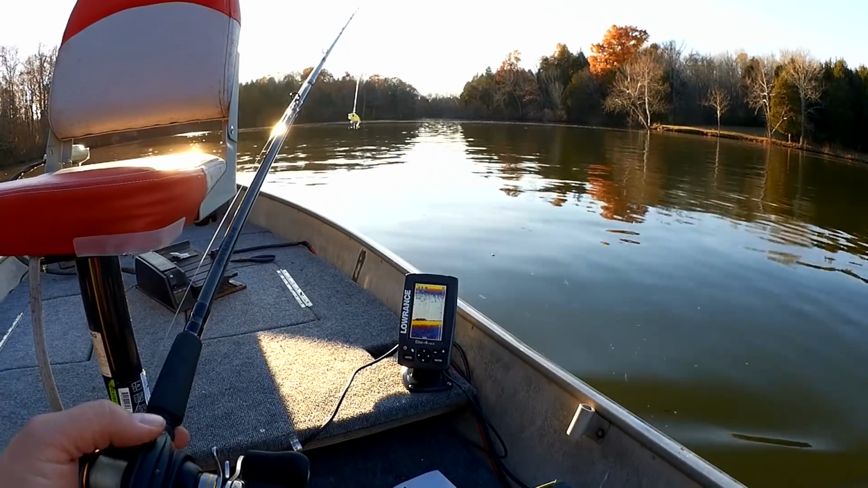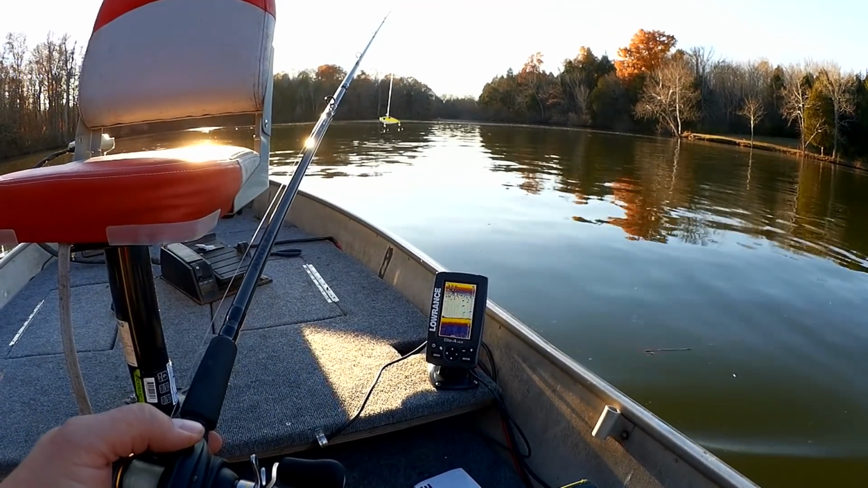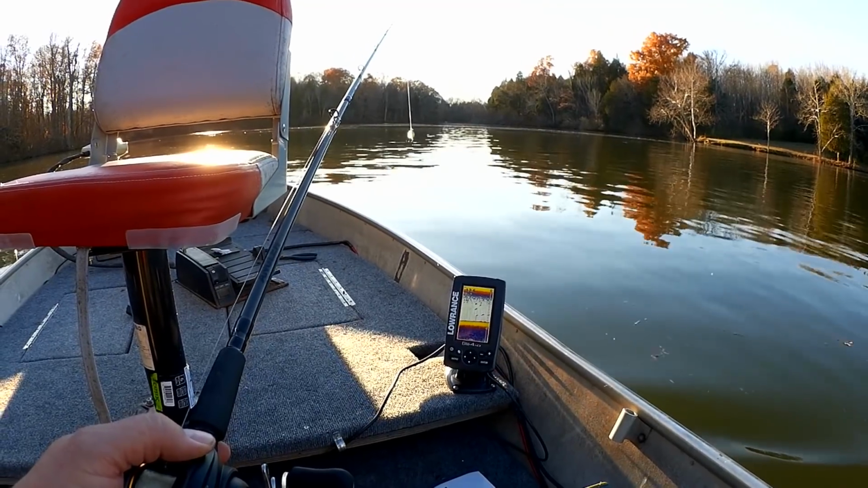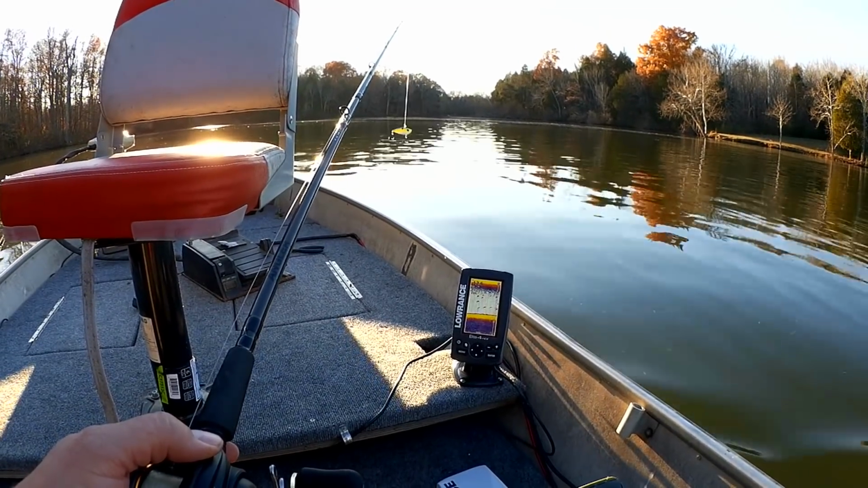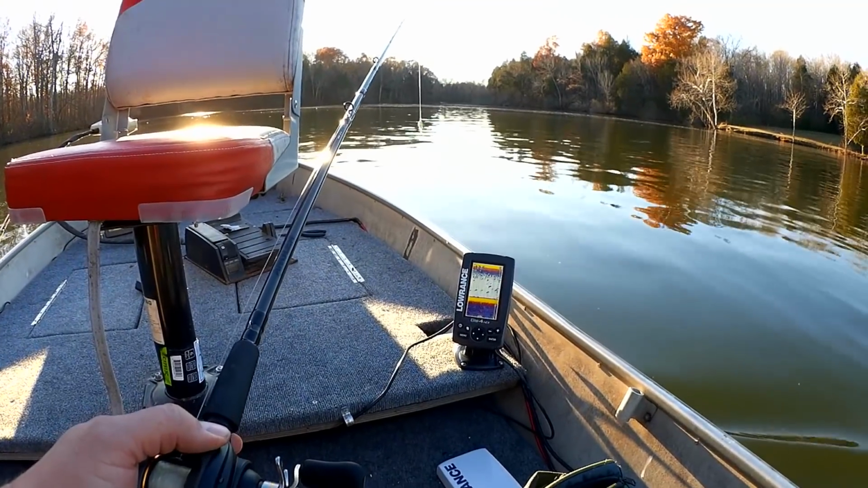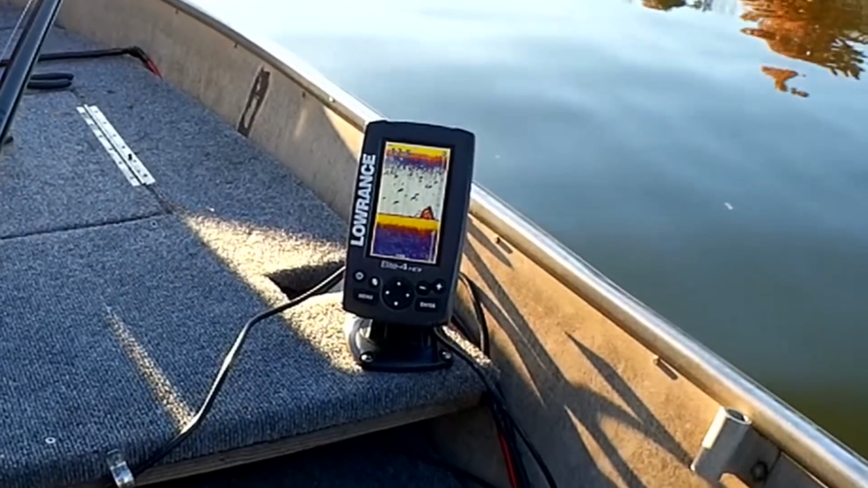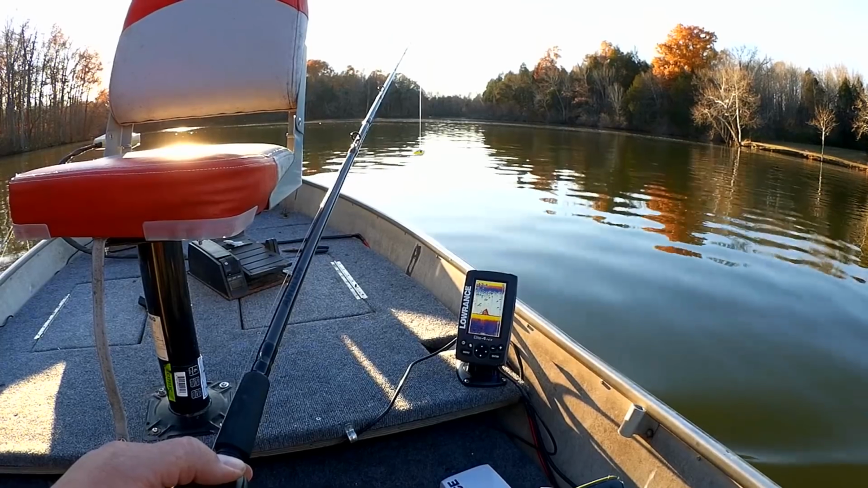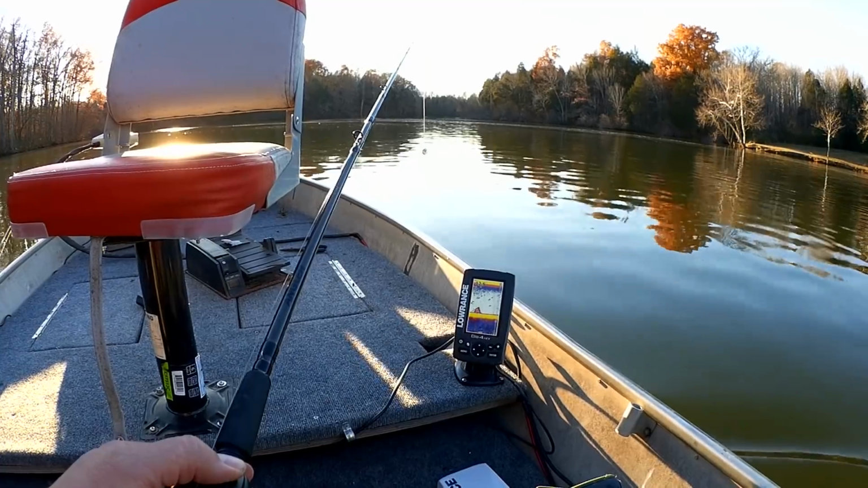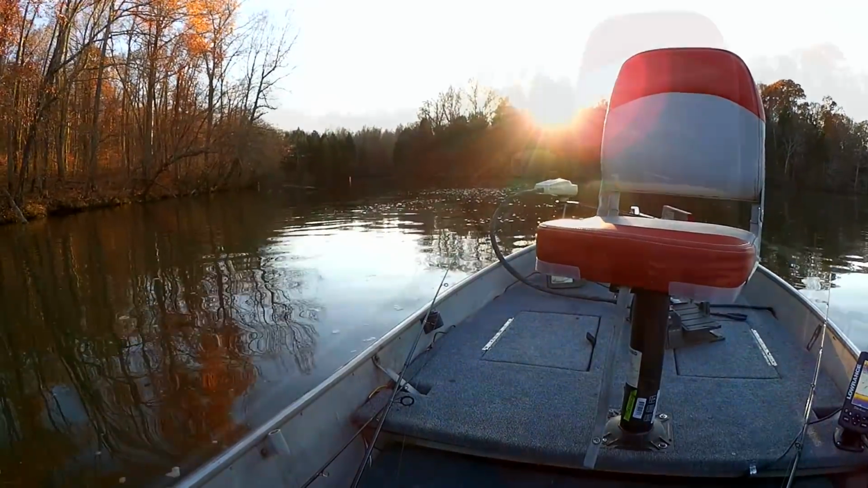Alright, so I'm just cruising along again, waiting to find something else that looks like fish. I see a few black flecks in there every once in a while, but I don't think those are fish. And if they are, they're probably gizzard shad or something like that. Look at that big bump on the bottom. There might have been a little fish next to that. It's hard to tell. Now we're in 15 foot of water, 14.7.